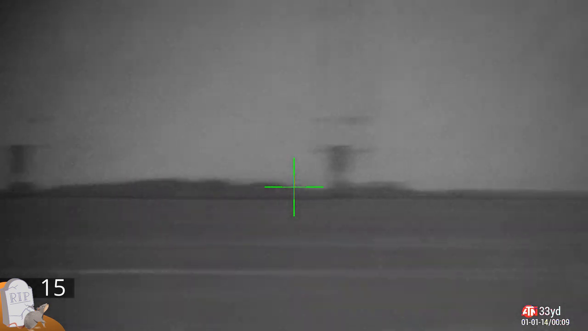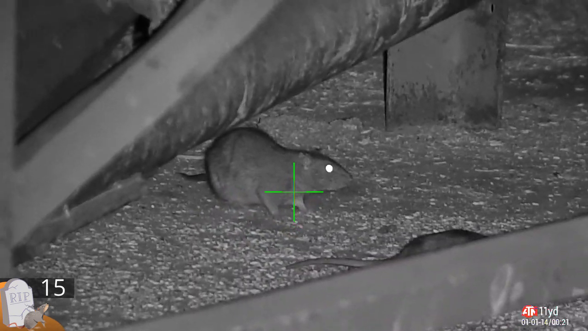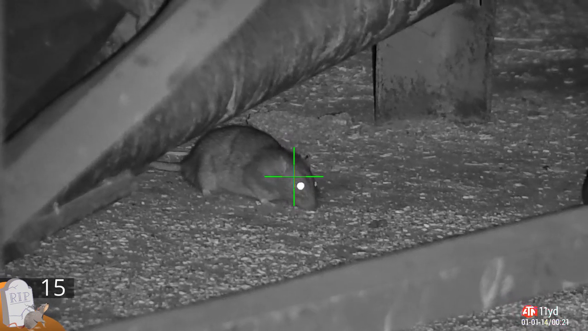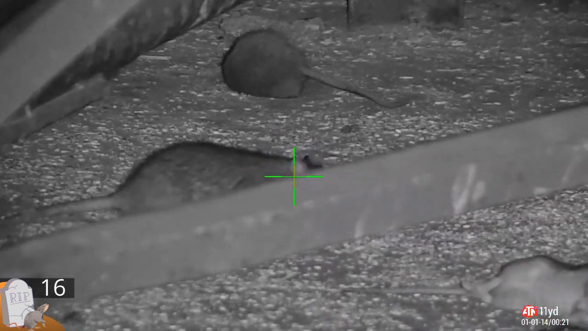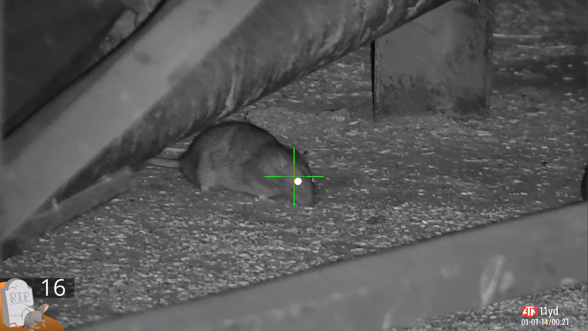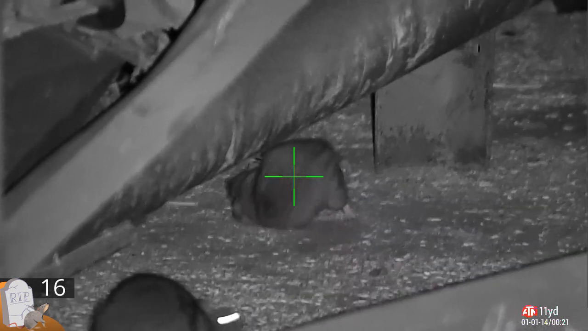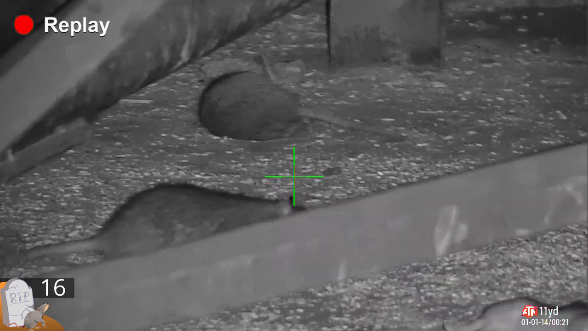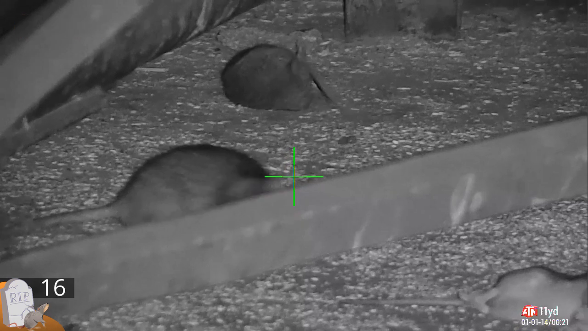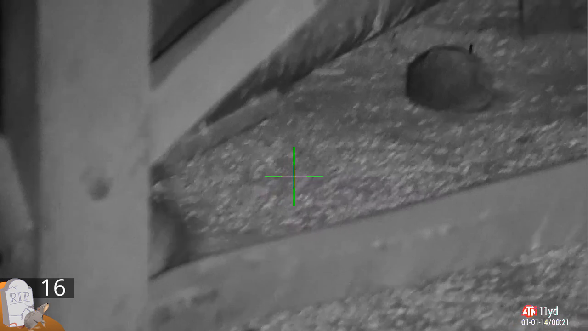I slowly walked back into the main part of the barn. I spot a couple of fat rats stuffing their face again. Here's a freebie for you. That's one pellet the farmer won't mind me giving away. You can really see the impact of this pellet. It sends them spinning. I'm only 11 yards away from him with a .22 pellet. Beautiful. That's 16 down, another 10 to go.